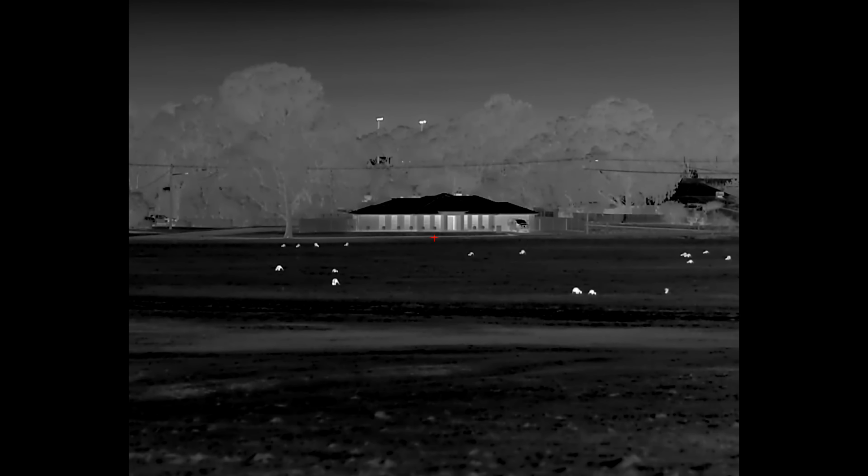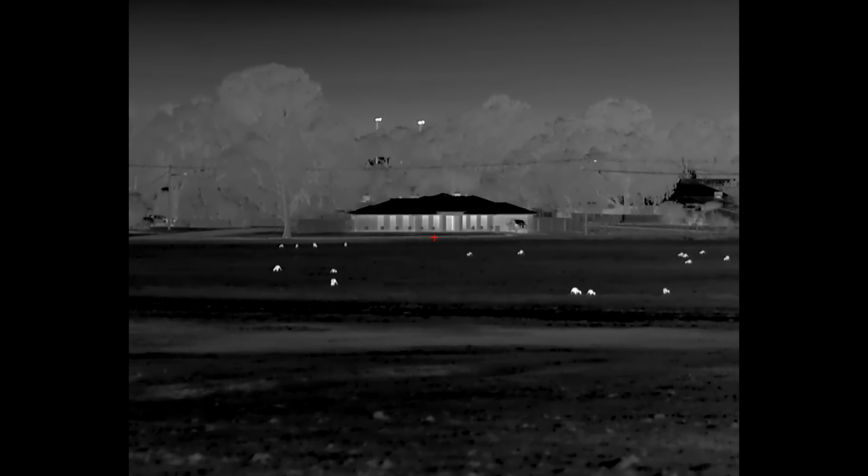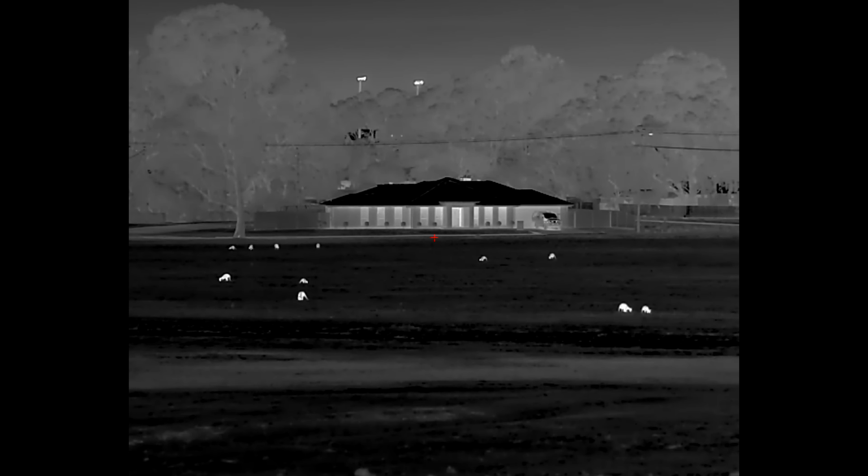There's kangaroos there. They're ranging out from about 250 pretty much all the way to 500 meters there. So this is at base mag, which on the TS60 is 2 times. So now what I'll do is just let you look at that. Quite good. Now I'll bring that up to 3 times. Not too bad. I'll bring that up to 4 times. Yep.